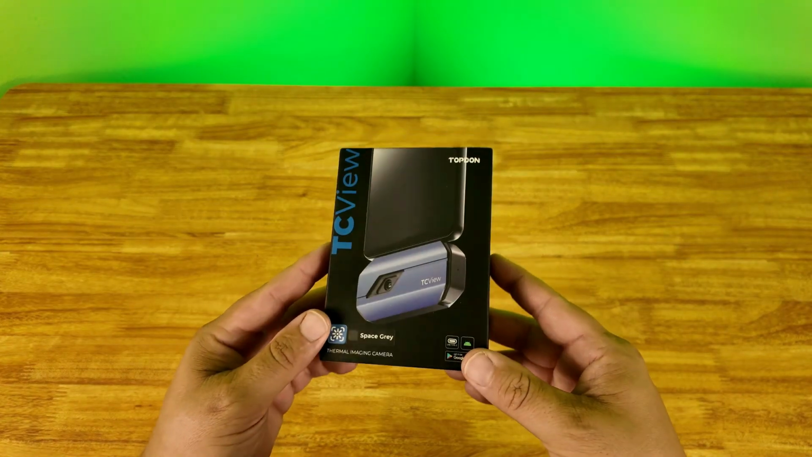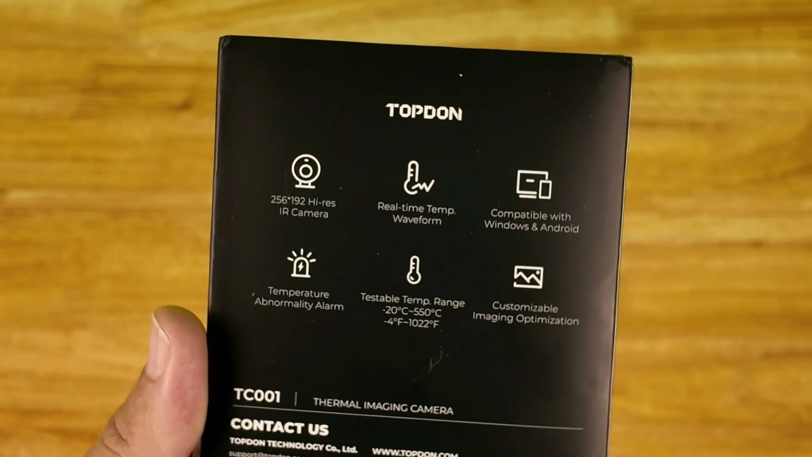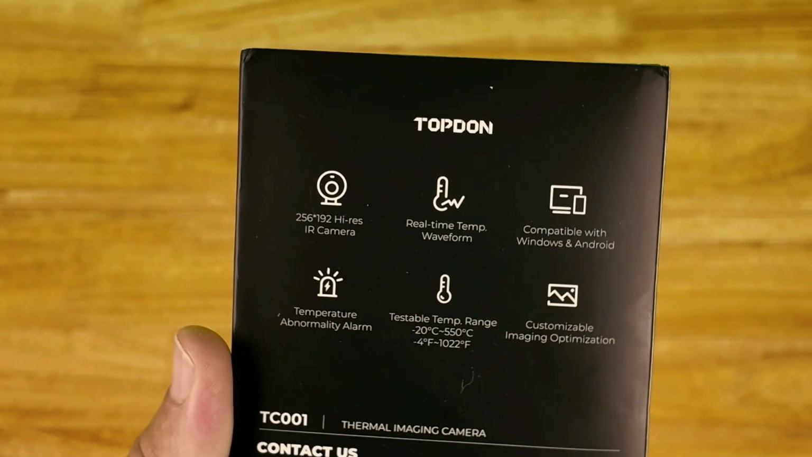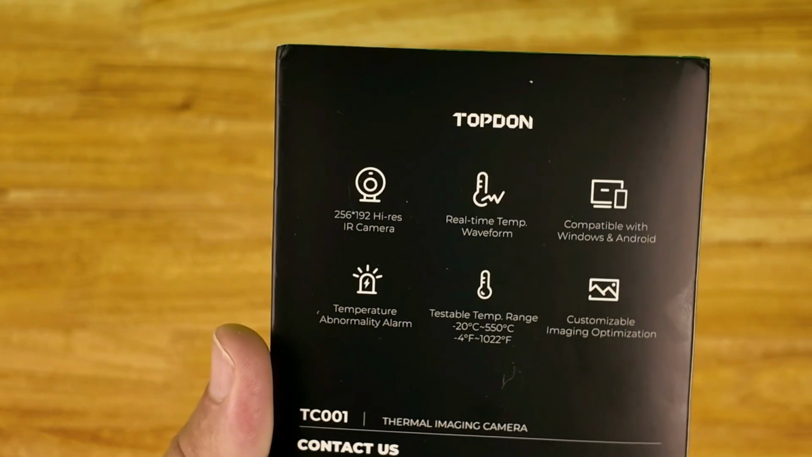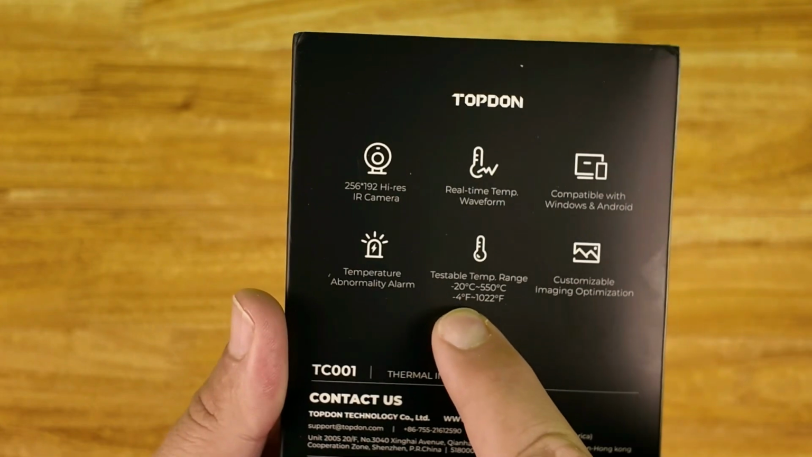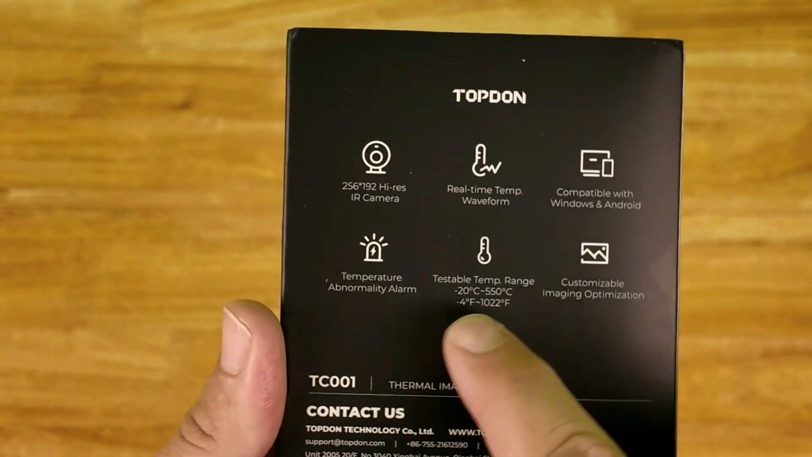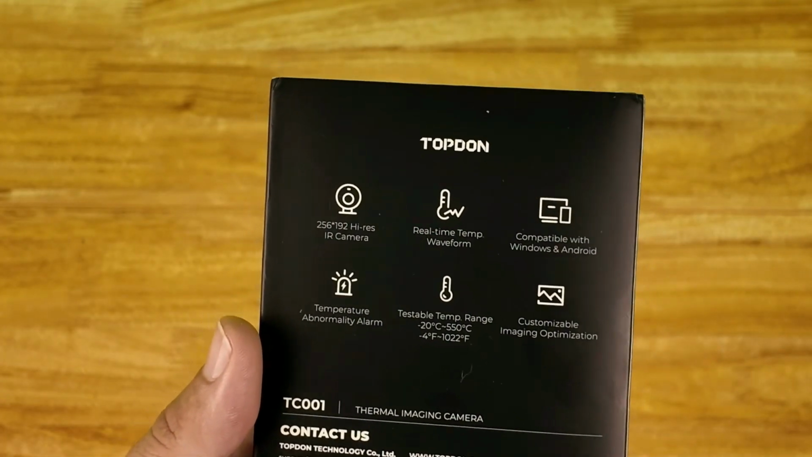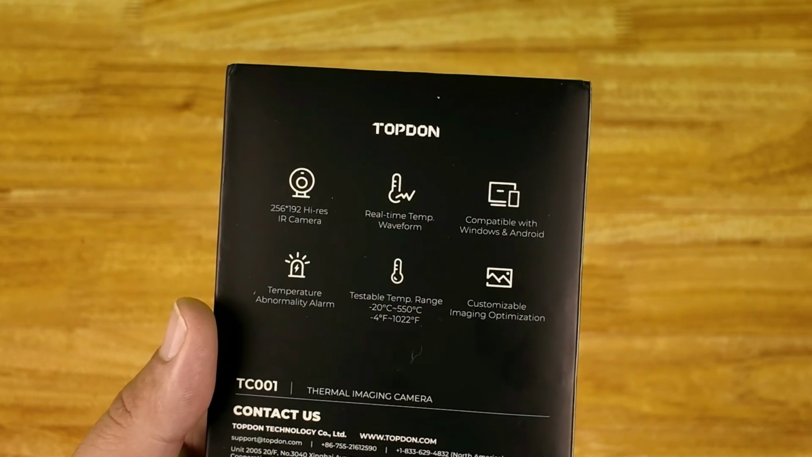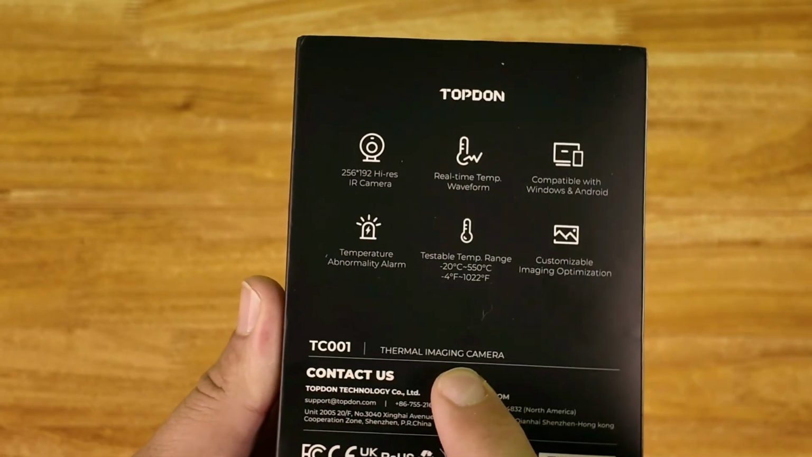Like I said, we're just gonna do a real quick unboxing here. You can see on the back we got 256 by 192 high-res IR camera, real-time temperature waveform compatible with Windows and Android, temperature anomaly alarm. You can test temperature ranges from basically 0 degrees to 1,000 degrees. That is an awesome range. So -4 to 1,022 degrees Fahrenheit. You can see the metric stuff up there, -20 to 550 C. And like I said earlier, this is the TC001 Thermal Imaging Camera.